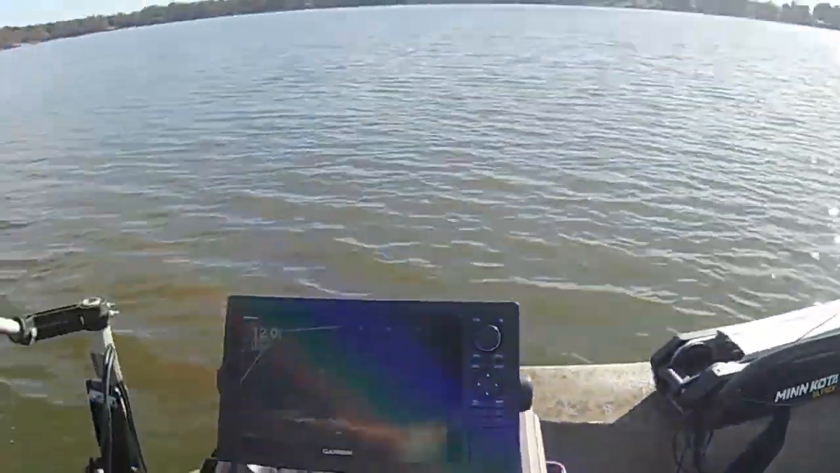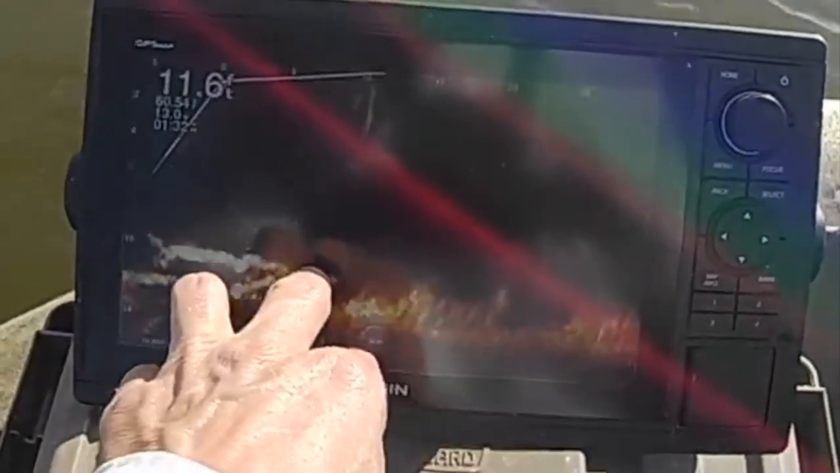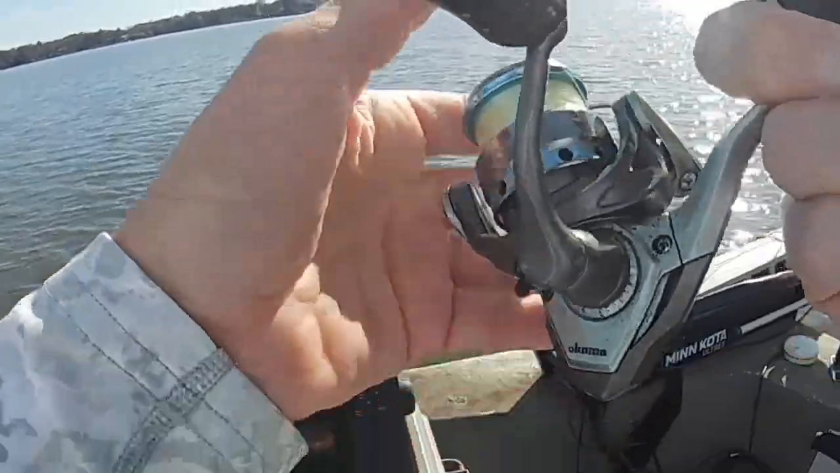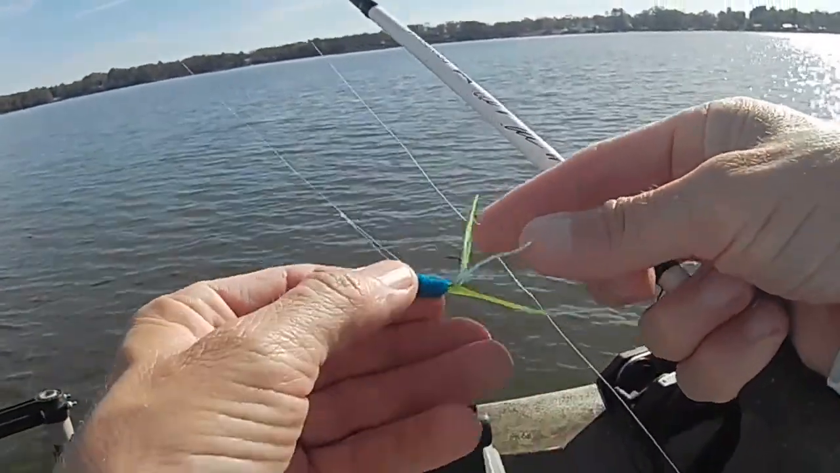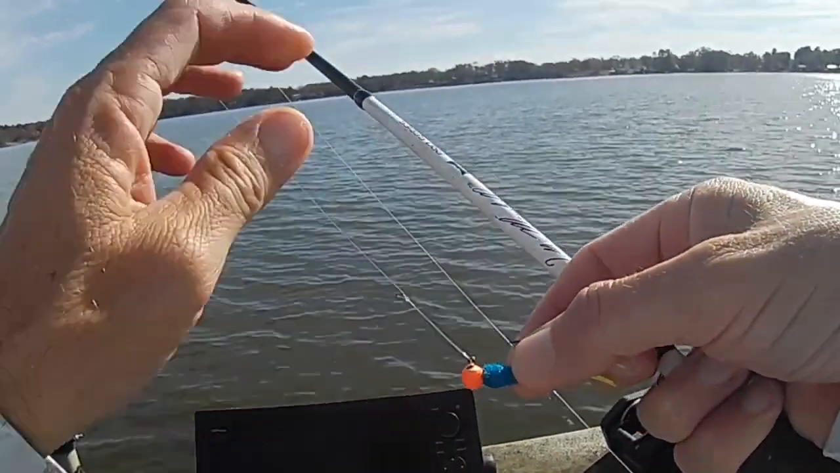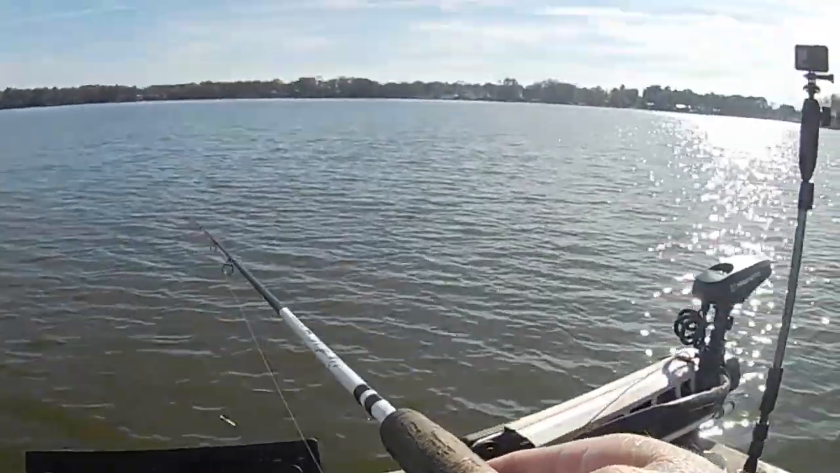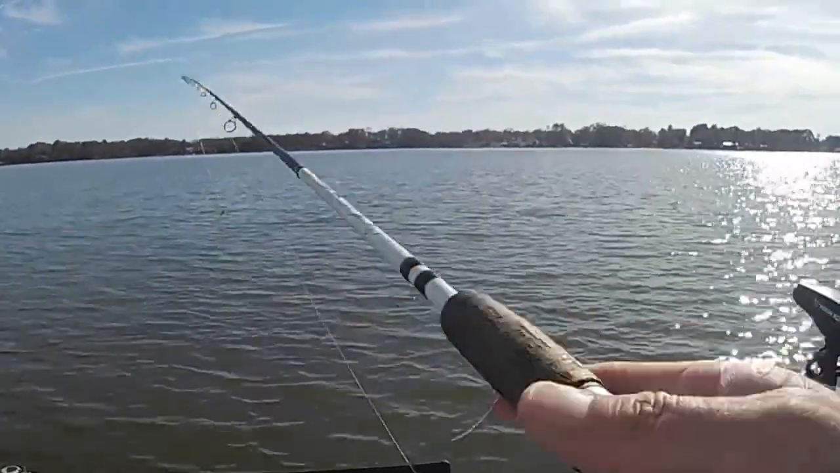And he's just holding, let me see if you can see this stuff here. He's just holding right down inside that stuff real tight, and just came up out of there out of nowhere and got that bait. I'm just using a little 1/8 ounce jig, blue and chartreuse. We've got a 6-pound monofilament line and a medium. This is a 7-foot medium rod.